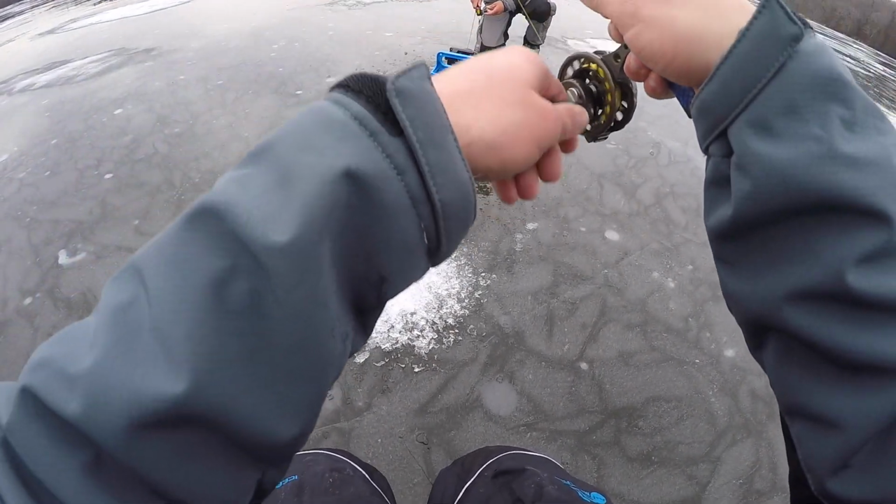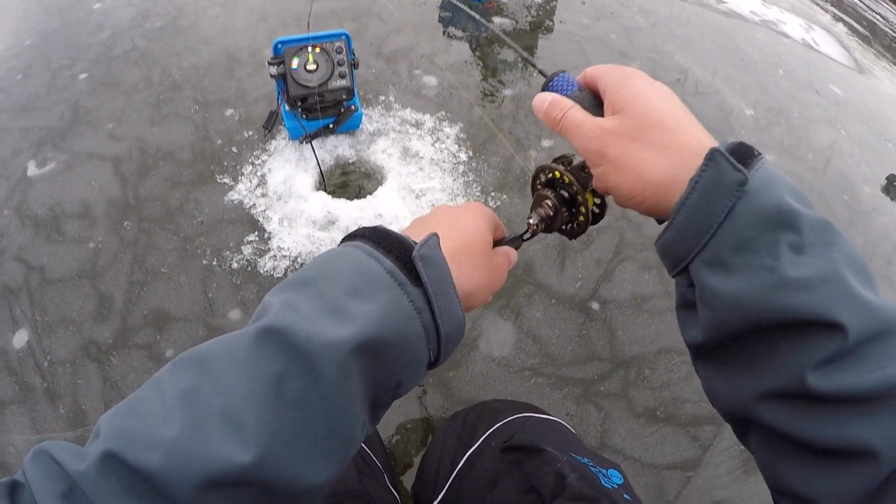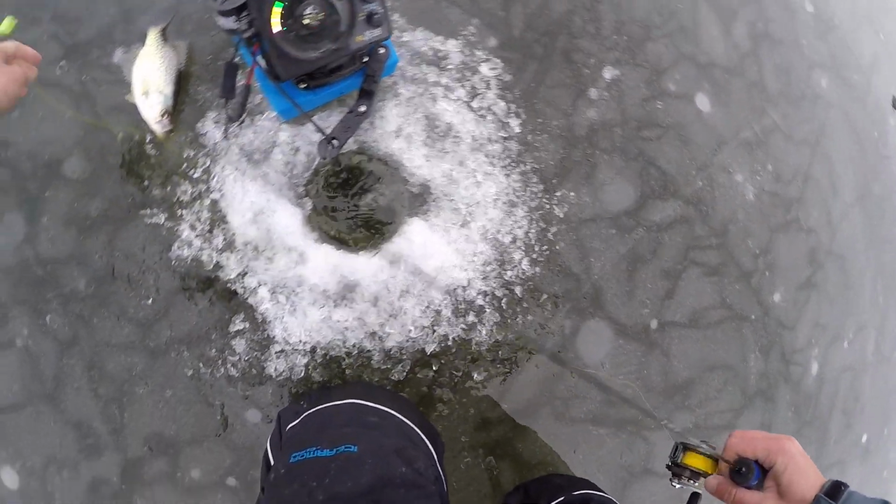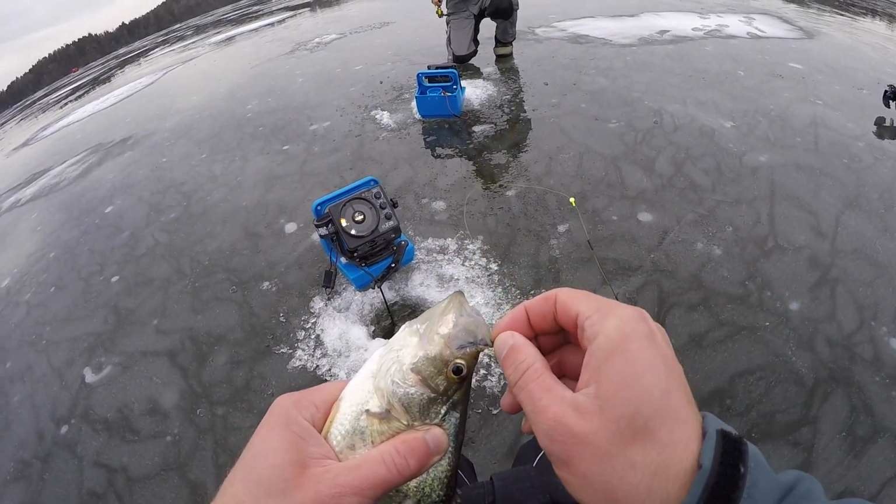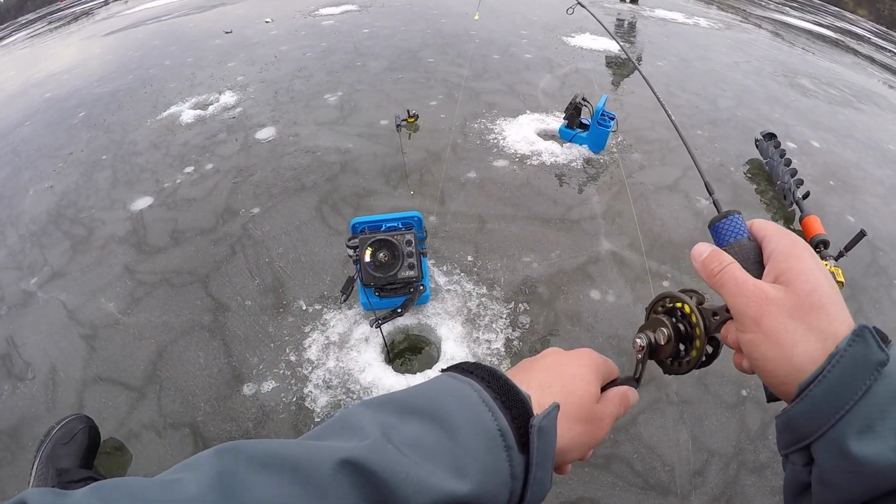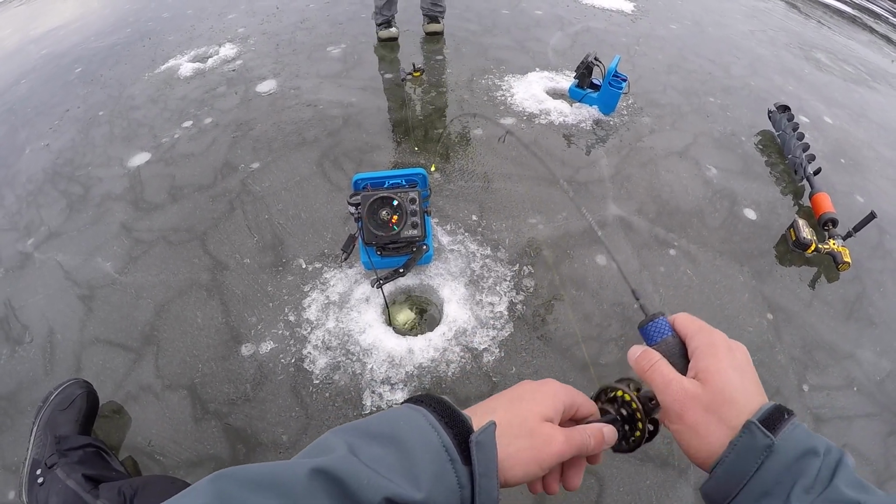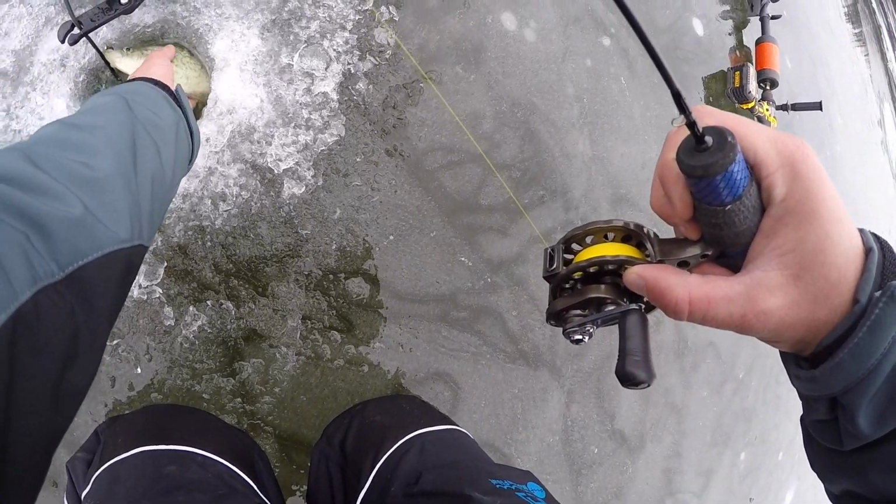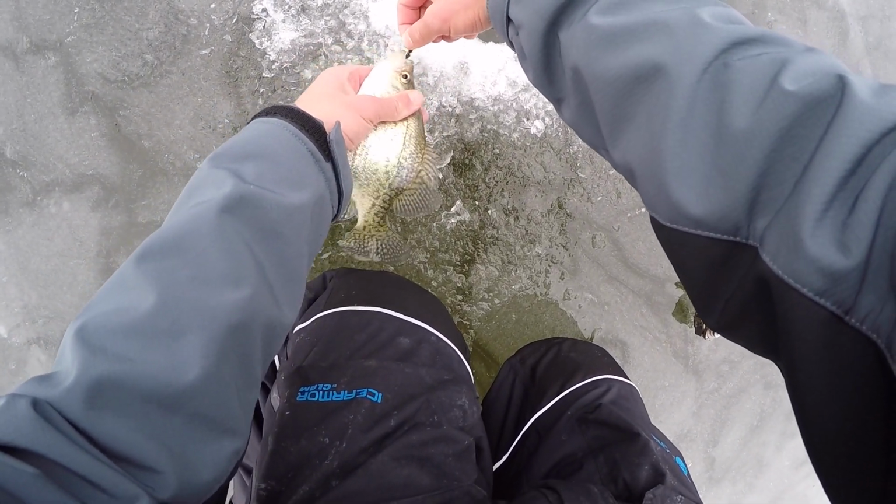There's one. This guy feels a little bigger, actually. That's because he is. He grew up. Another nice eater. We are gonna have some wonderful fish tacos. Boom, crushed it. Another eater, probably. Yep. Just smoking him right now. He's not even an eater. He's a little guy. I'm gonna have to go take him to a different hole to release him.